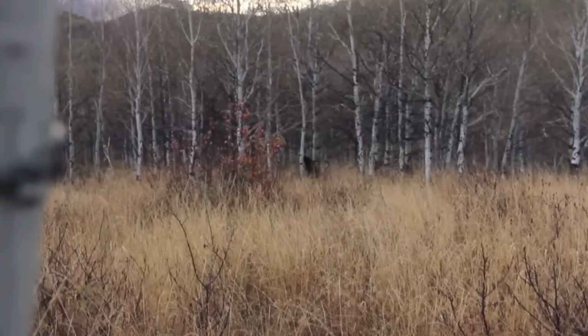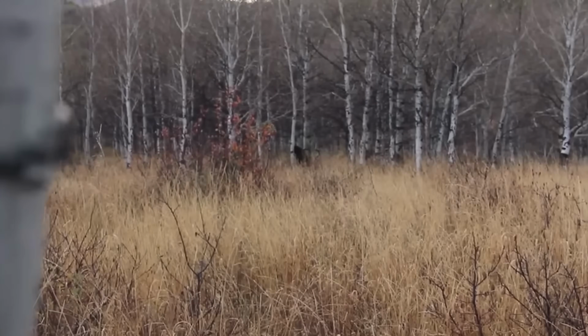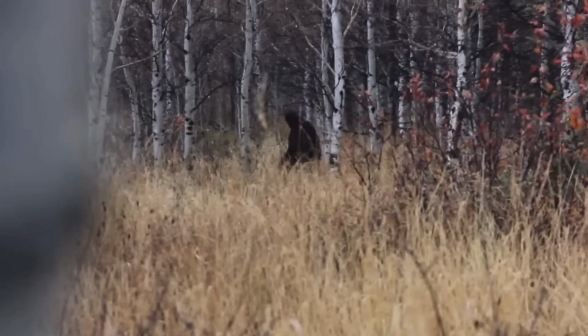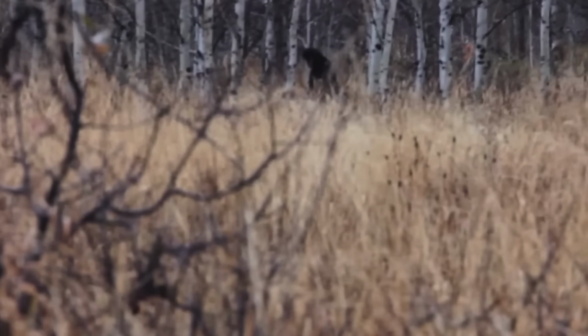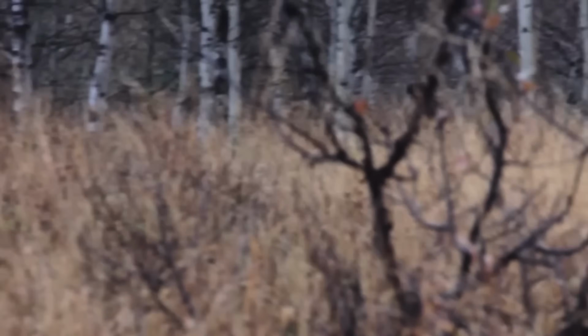Reportedly, the hunter was an experienced outdoorsman who knew this land and specific area well. And this was his first time ever seeing anything like this. After he posted the footage, experts and scientists examined the video and claimed that it appeared to be completely authentic, with no obvious signs of editing or doctoring of any kind.